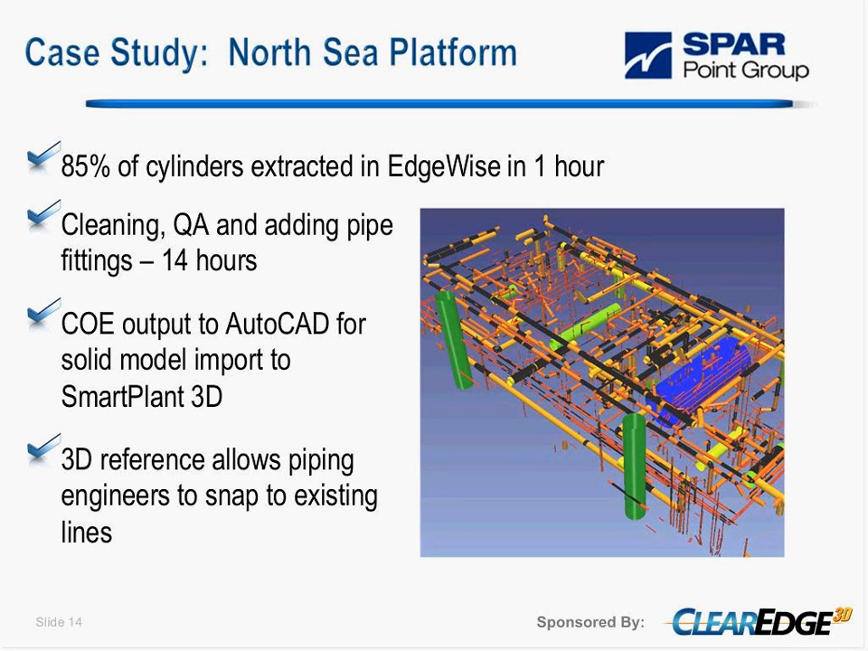That allowed the engineers to view and snap to existing connection points to continue with their work. So the image that you see there is the extracted and connected pipes. That used the auto-connect feature to join up pipes within the scene.